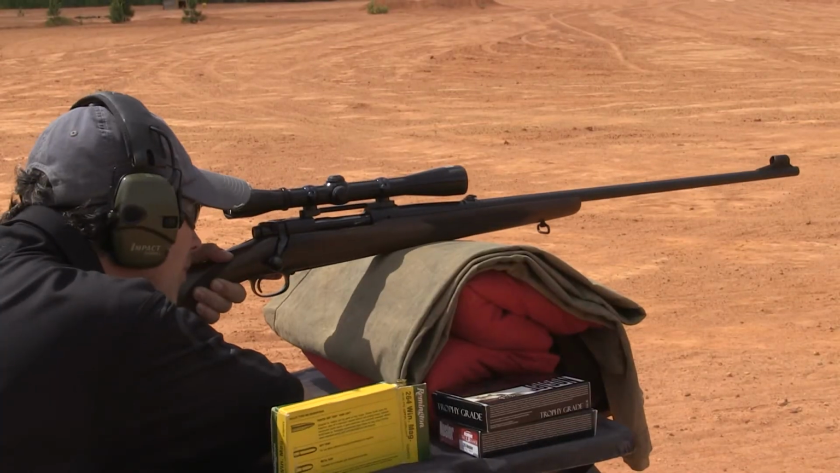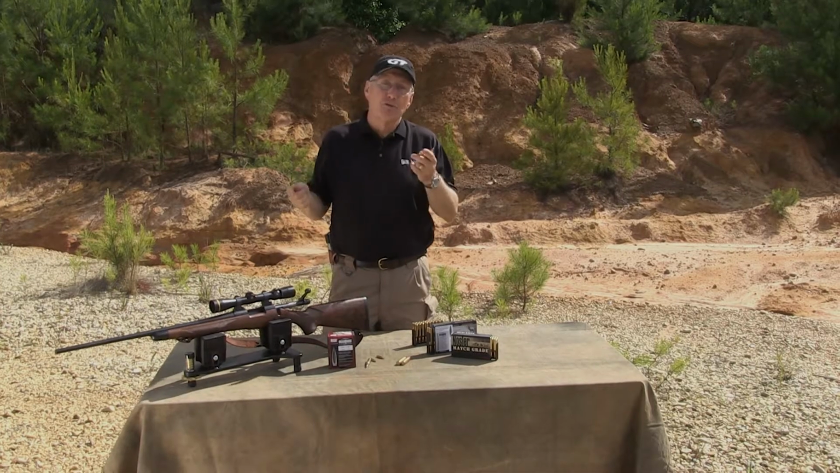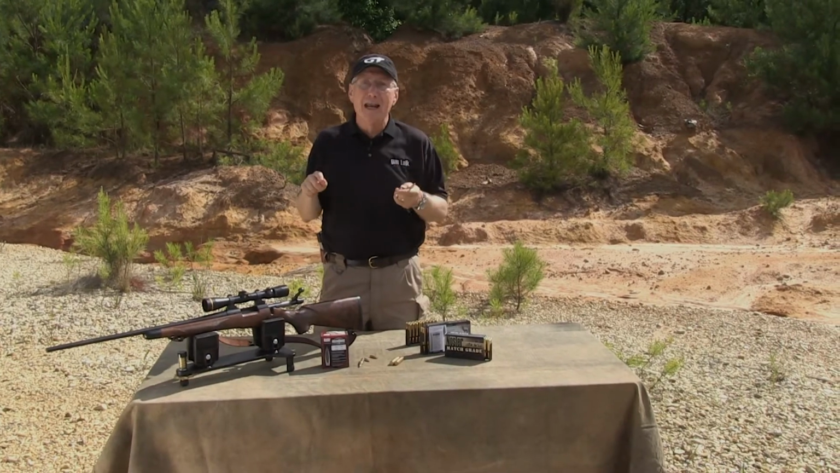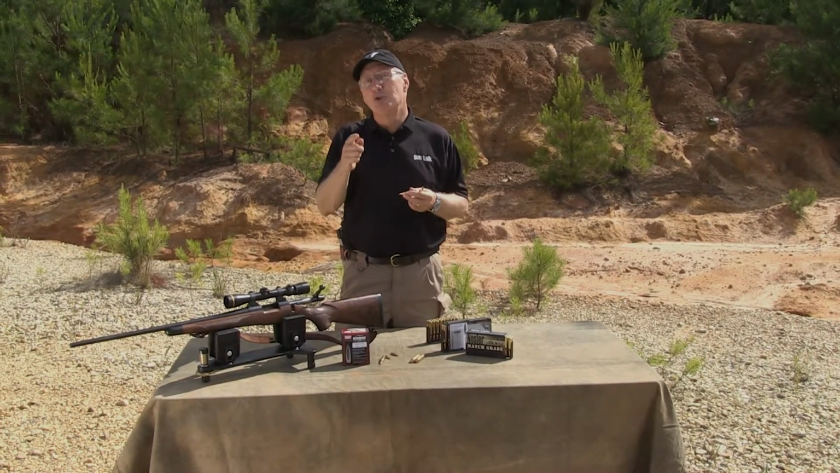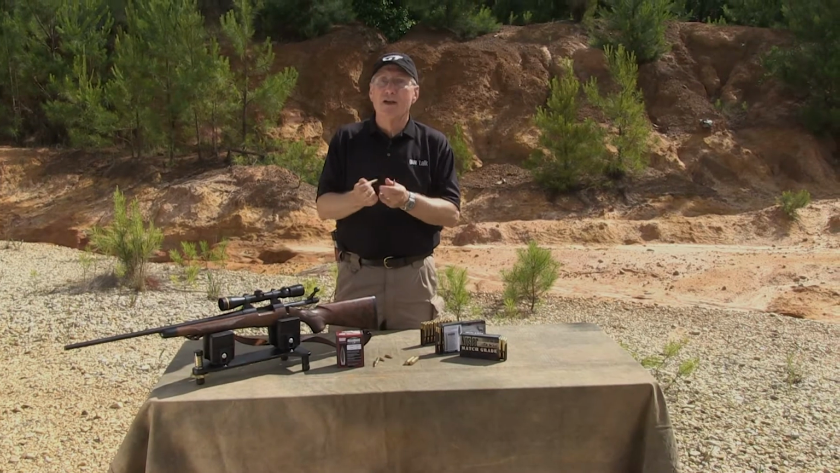Less recoil. And that's what people don't get. By dropping down to these mid-range calibers, you have to put up with less recoil. Less recoil means you shoot it better, you got good bullets, they go fast.